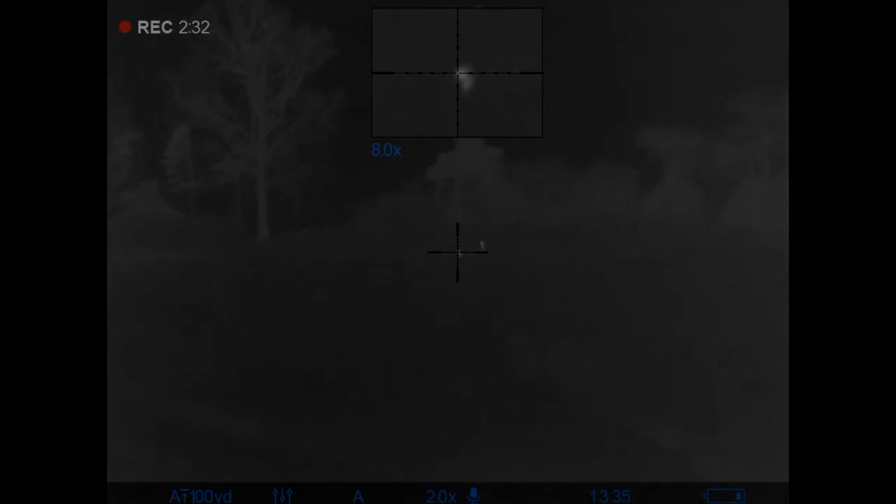Here they come. All right, I got the one on the left. You got the one on the right, okay?